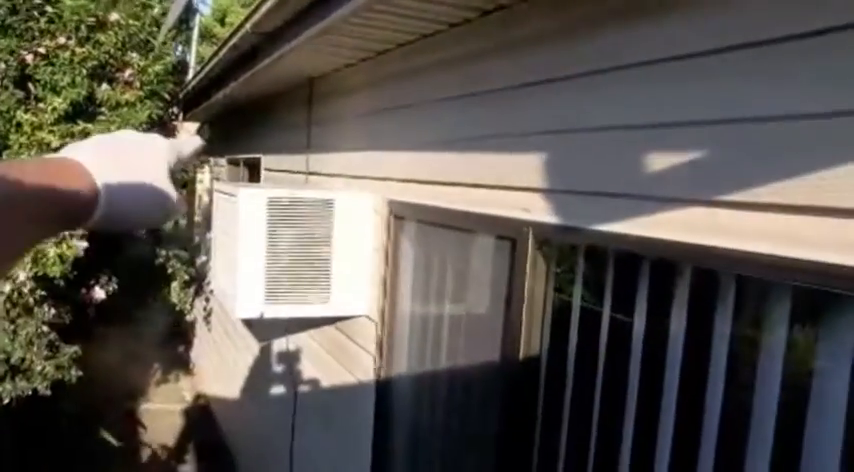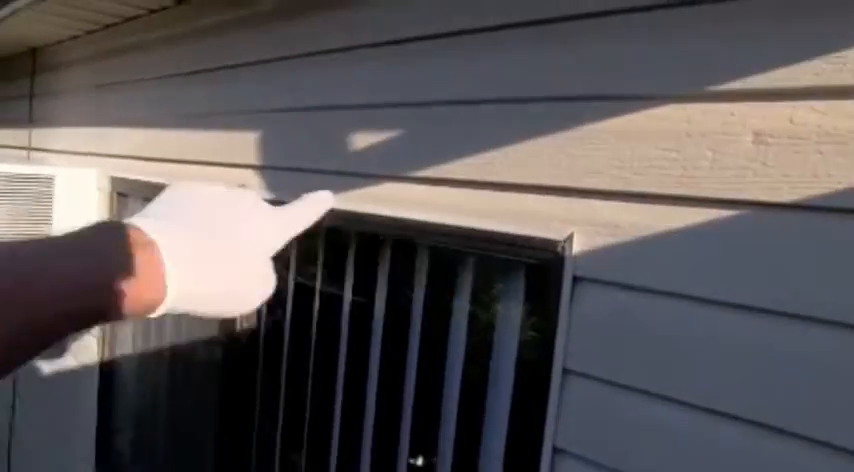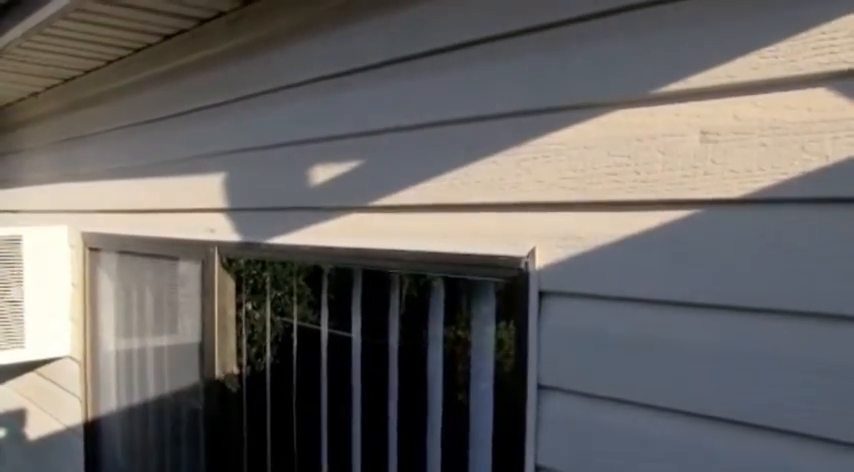Just surrounds the air conditioning unit, they've utilised sealants rather than flashings. Those sealants from time to time will need to be replaced. Over the top of windows, they've not put a flashing over the top of those window details, so there is the potential for a bit of moisture to get in around those window details over time.